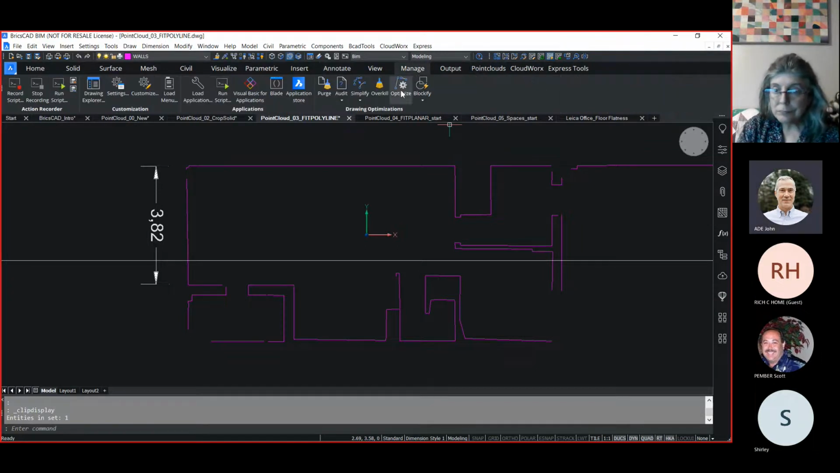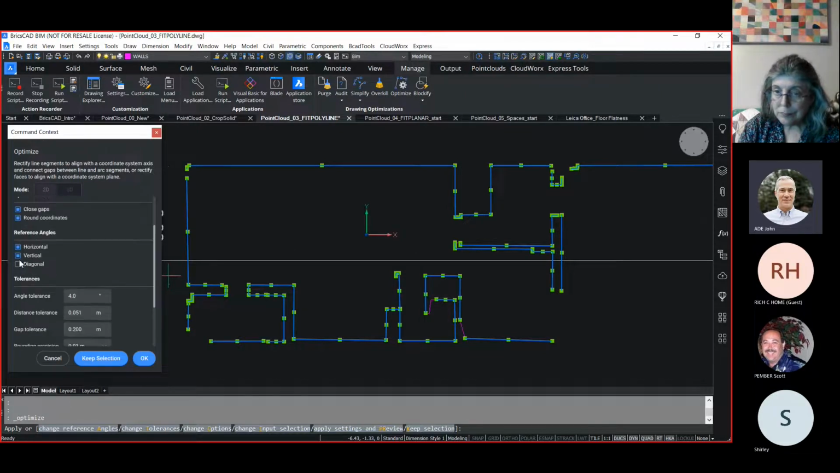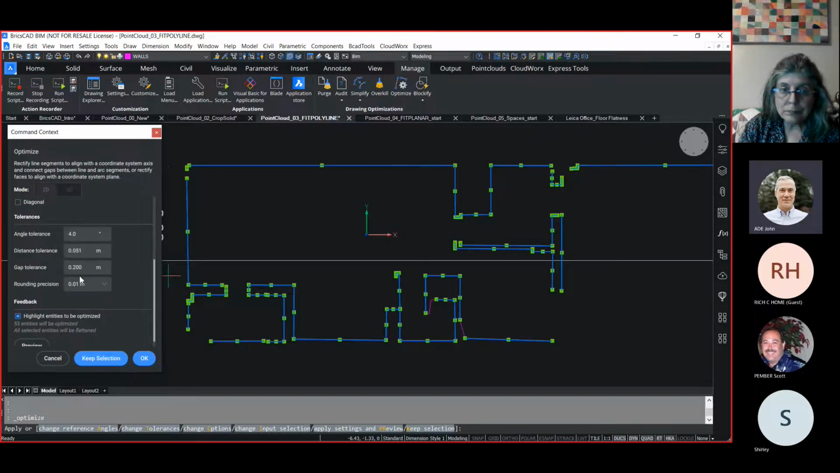So we can use our optimize tool. By default, it's going to look at the entire drawing, or I can select just what I want to manipulate. I have some settings that control what line work it's going to optimize, and then some tolerances I can adjust. Like the gap tolerance will get some of these gaps, but maybe not the bigger ones.